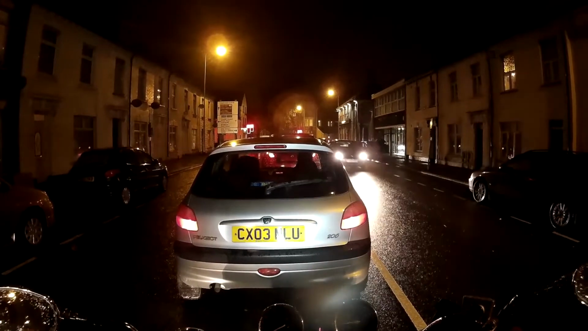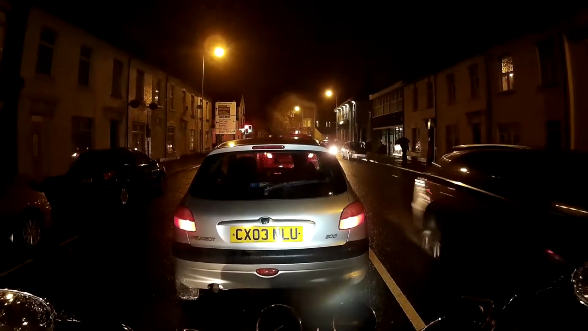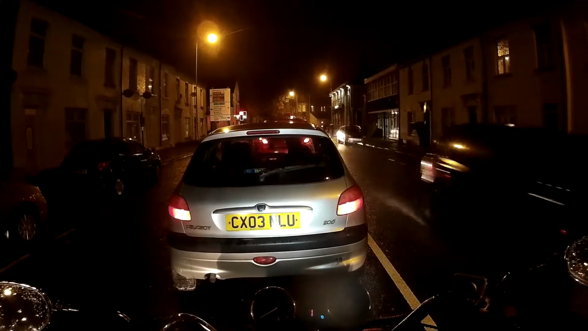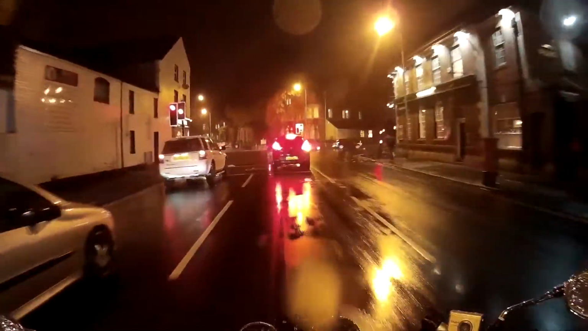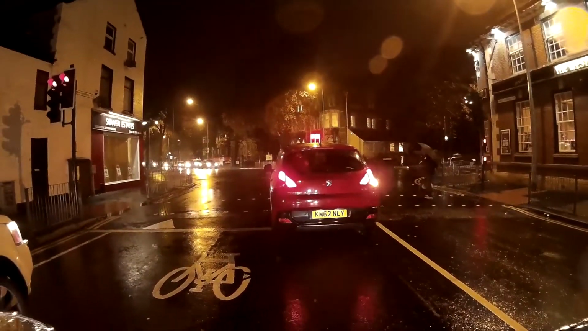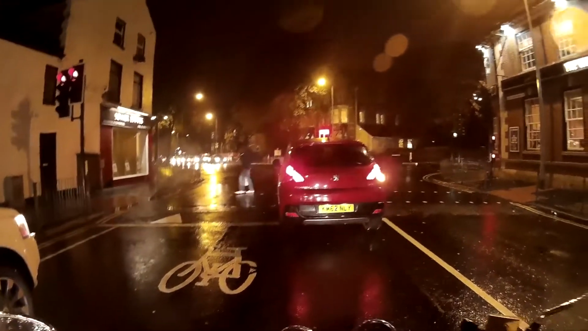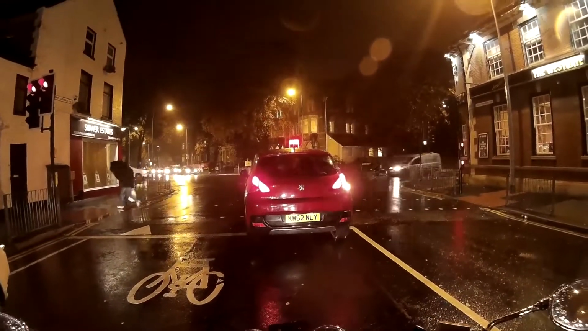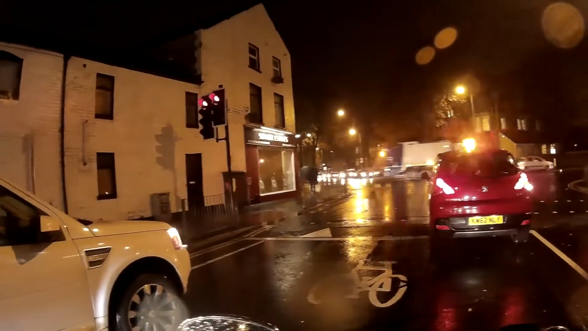Should be us going across on green in a minute. A couple of cars are coming over on red, I can see that. We're not going to get over before that changes to red. That's because so many cars came over on red from the other side that they stopped the cars that were able to go over on green going over. So we have to wait our turn now.